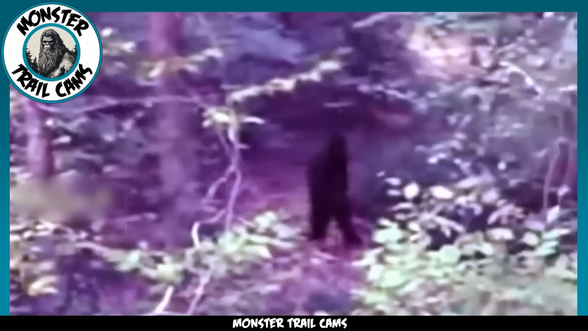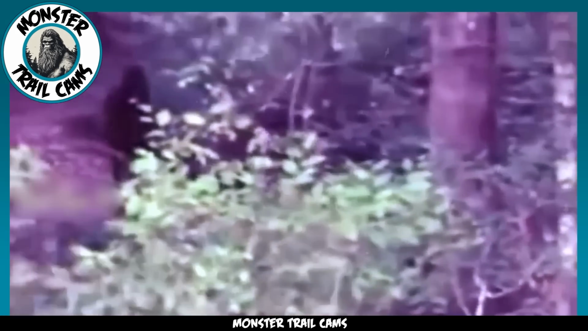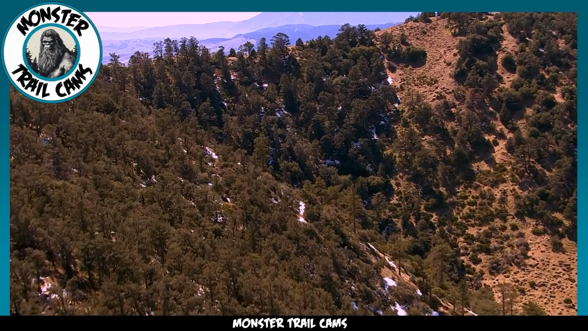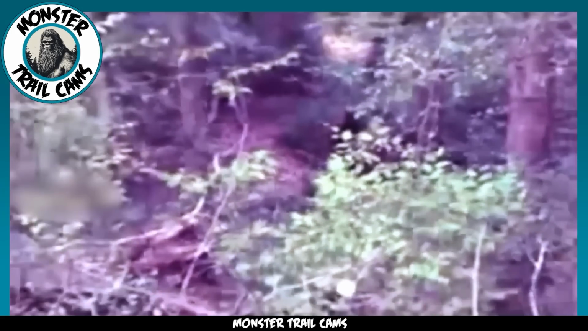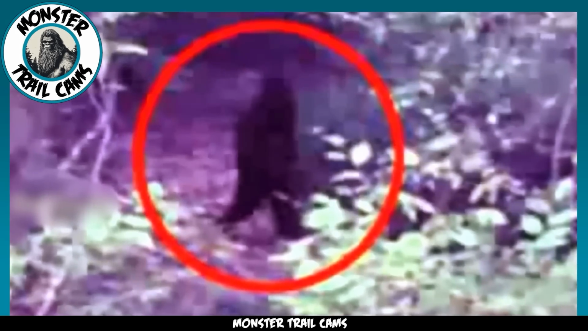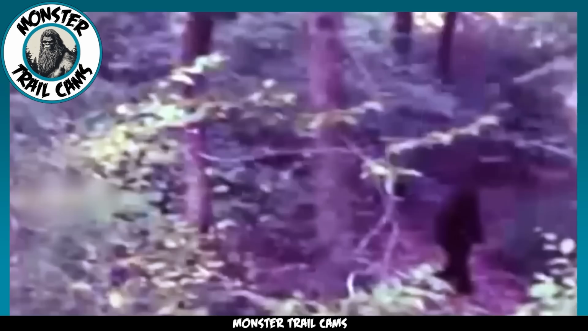Our next Bigfoot encounter takes us south into California. While maybe not your first thought when you think of ideal Bigfoot habitat, California has its fair share of sightings of the primate. We see the creature walking through the dense brush as the cameraman tries to stay hidden as he records the encounter. It has all the hallmarks of a Bigfoot. A large, bipedal, ape-like creature seen roaming deep in the wilderness.